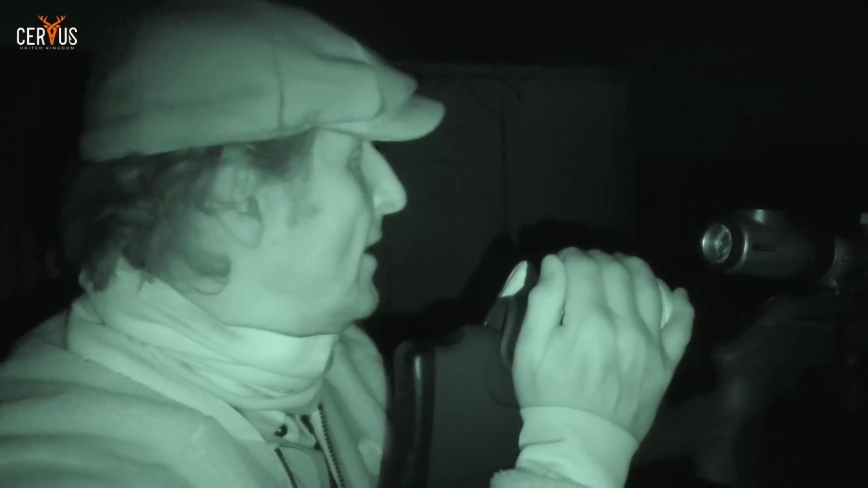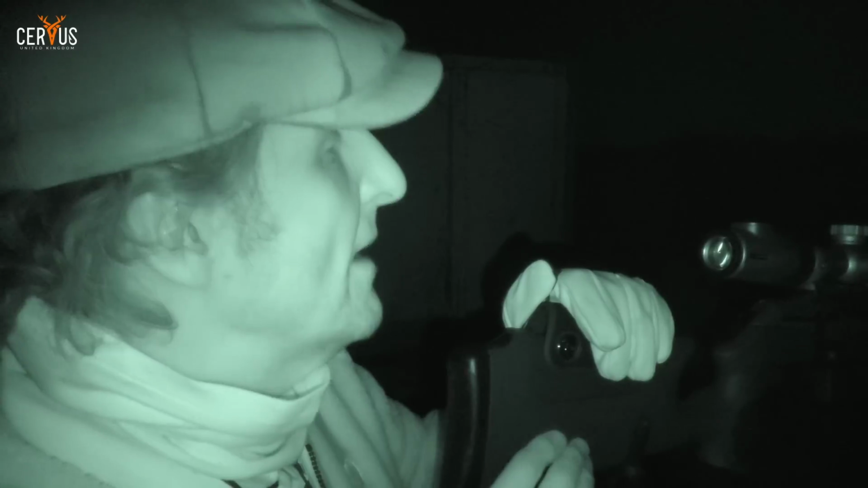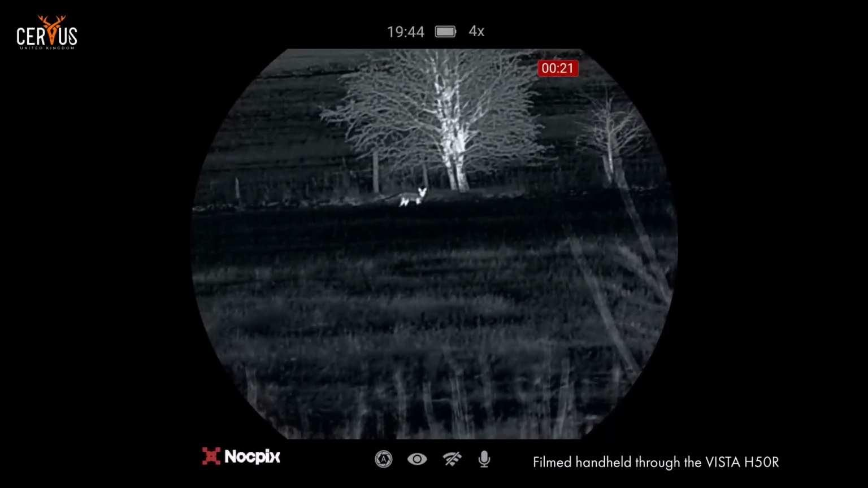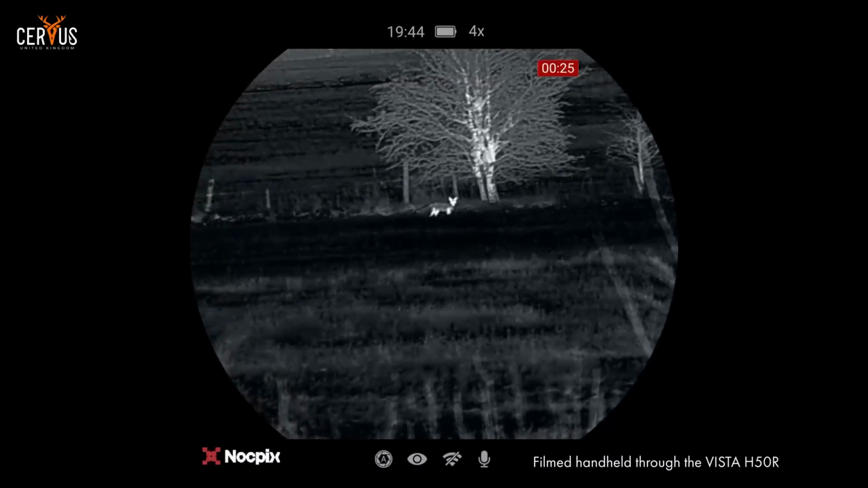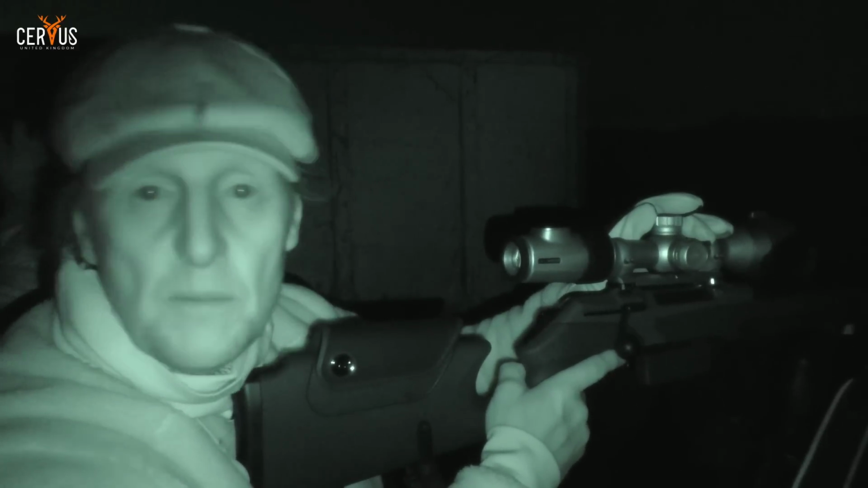Well, that was very quick. So we joined Pete earlier on. From the top of the hill where we were, we could see this fox come out of the wood. It's been probably dark for half an hour, 40 minutes. We've been filming and chatting and talking about the scope and everything. So we shot down to the farm, came out the back of the farm, quite literally, walked out the back, saw it in the thermal, or Pete spotted it in the Vista, come straight up, put the scope on it. I've just adjusted it in, 100 metres, bosh, it's in the back.